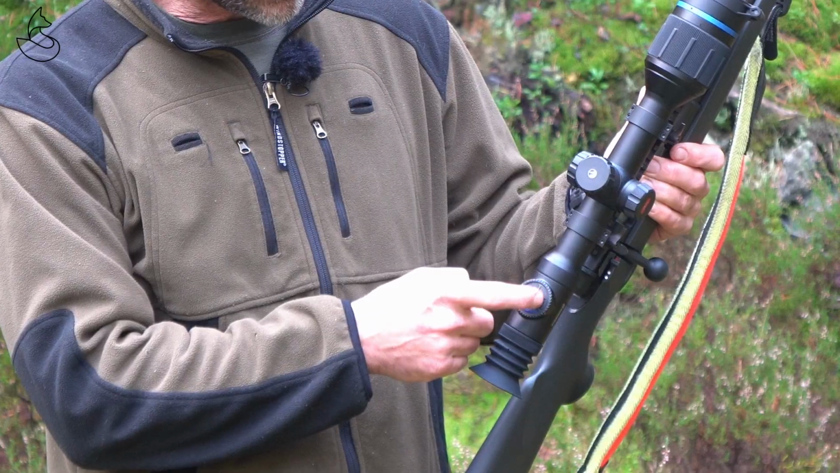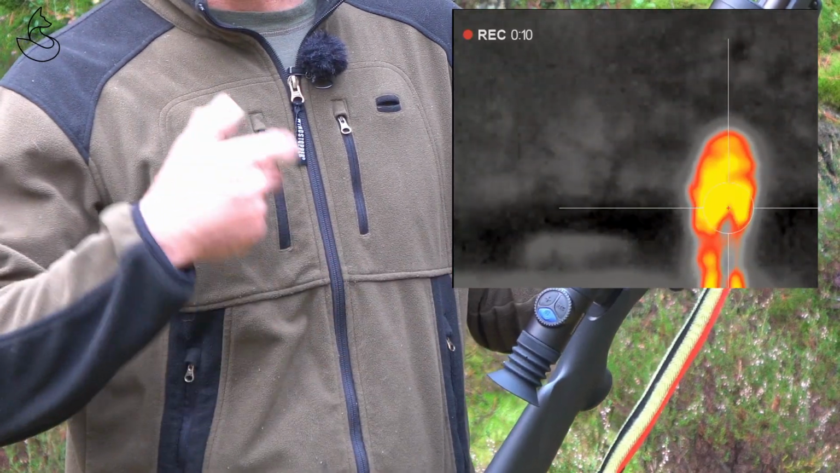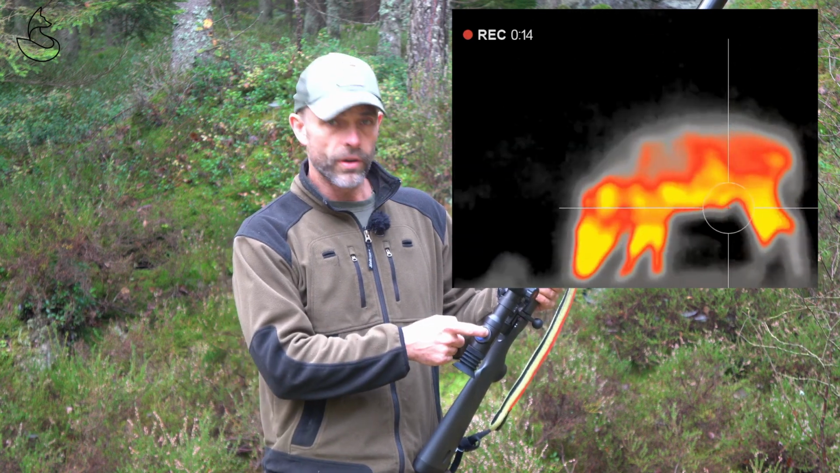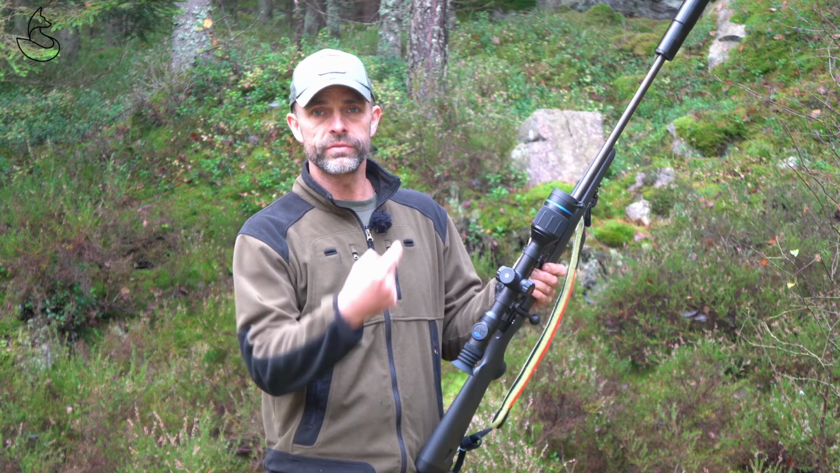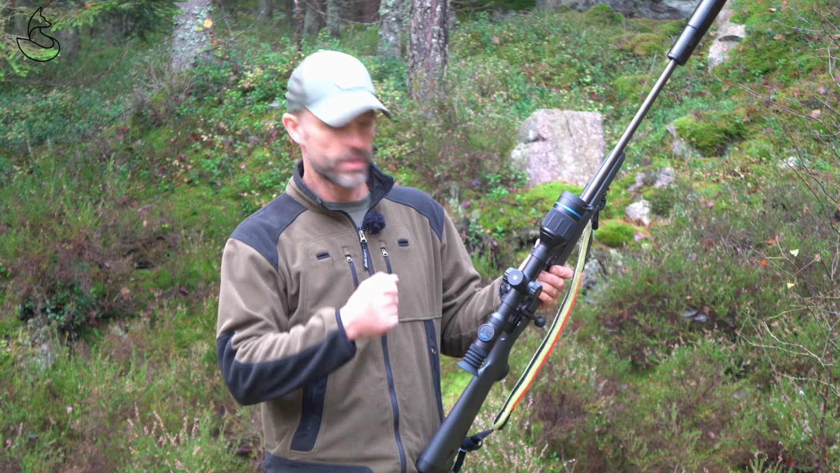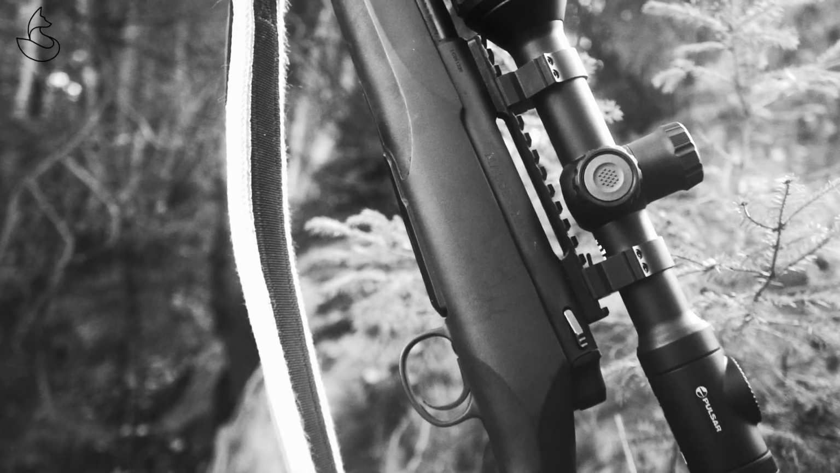Then it has a record button. You press it and it starts recording video. You press it again, it pauses. You press it firmly for a few seconds and it goes into photo mode. You press it, it takes a picture. You press it again and it goes back to video mode. Very, very easy.